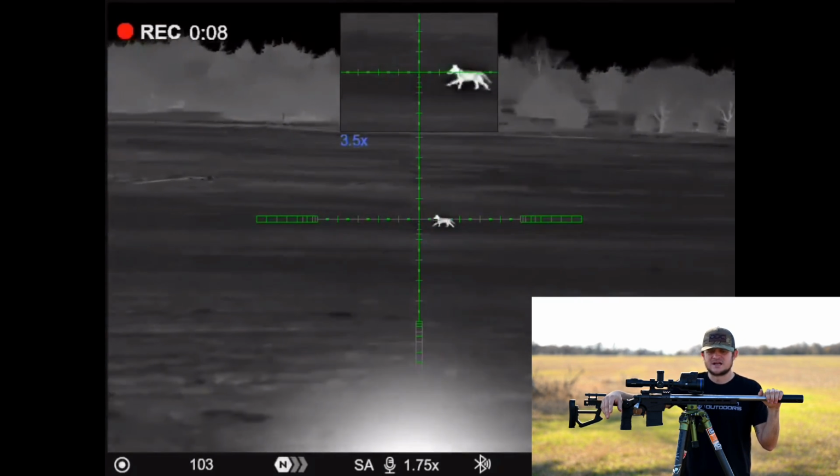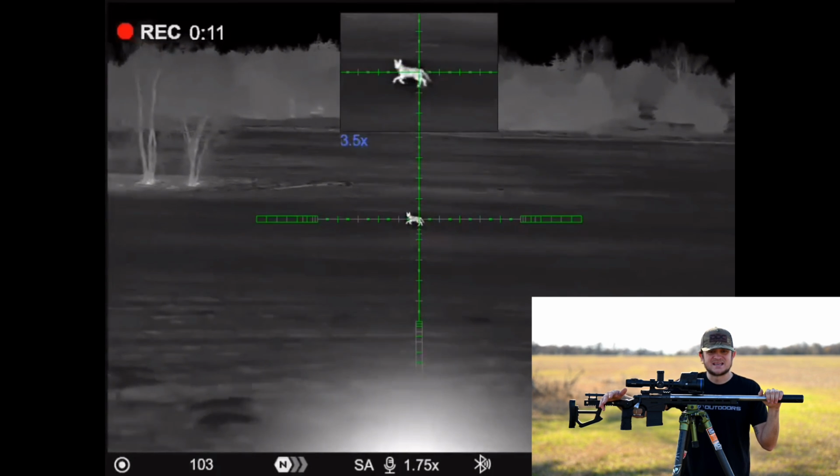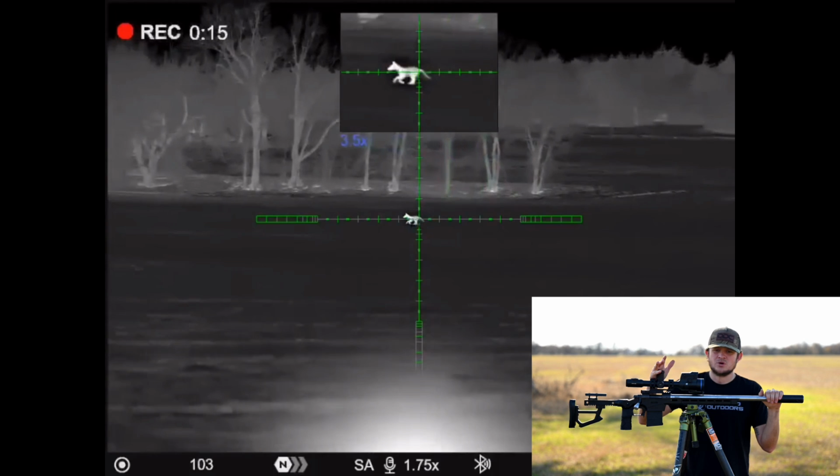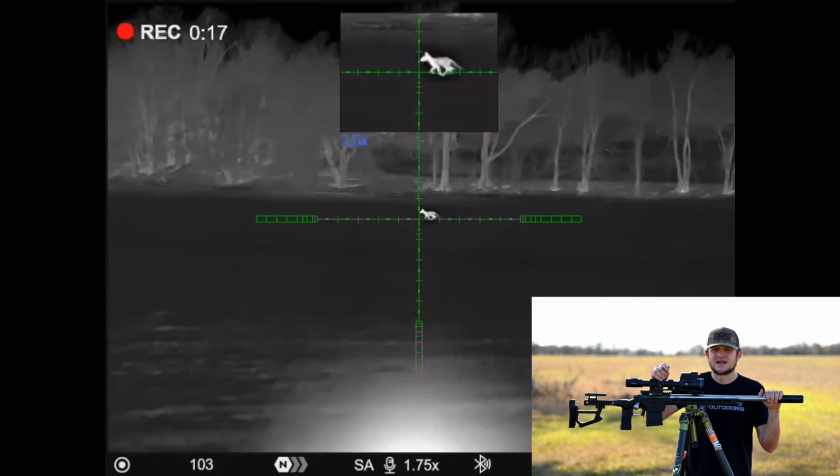No issues there. The ballistic calculator, guys, if you put it in right, Pulsar has put a lot of work into this ballistic calculator.